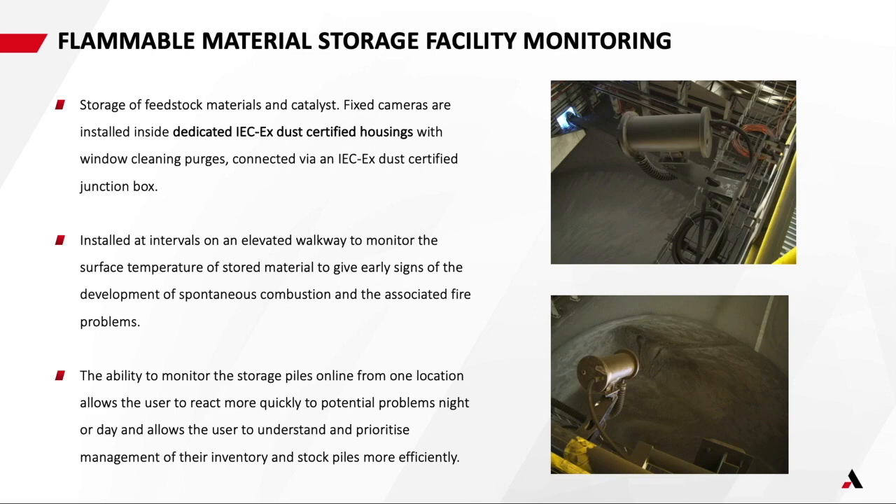And in a few cases, we've detected really, really significant hotspots that may have otherwise gone undetected and could have caused pretty serious damage to the facility. So that's an example of where high sensitivity, high resolution, high accuracy cameras inside these explosion-proof, dust-proof housings is a really valuable addition to one of those facilities.